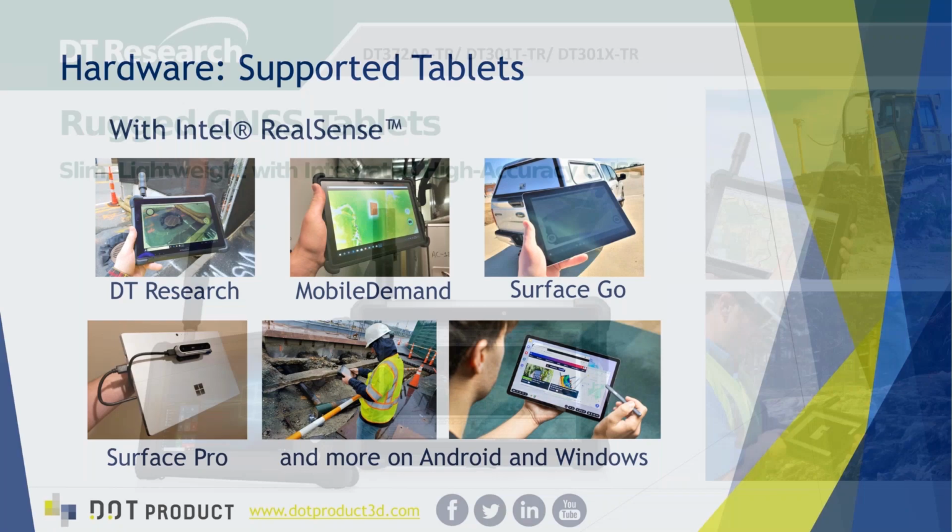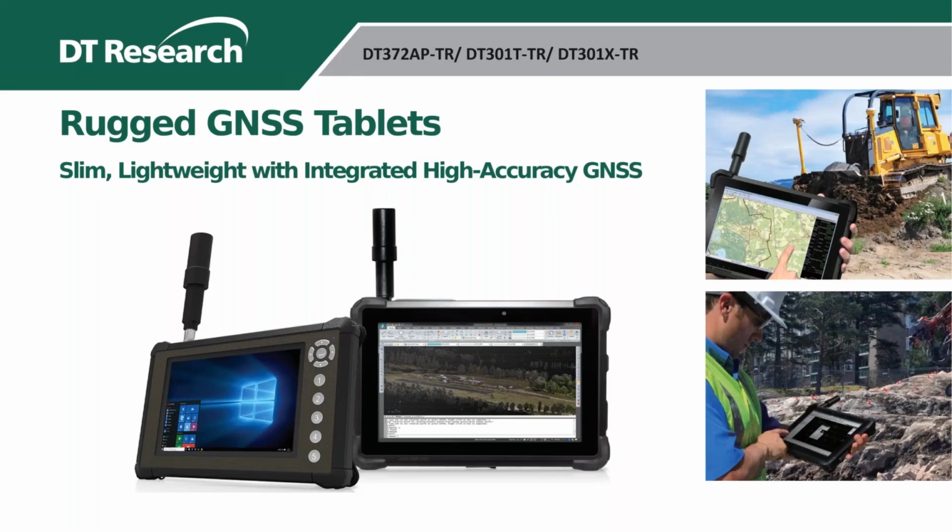The DT Research DT301X in particular is a powerful rugged tablet that's actually built the Intel RealSense camera fully into the rugged design, and also offers an optional high accuracy GNSS sensor, which allows you to tie into your GPS location while scanning, which is a powerful and exciting new feature for Dot3D.